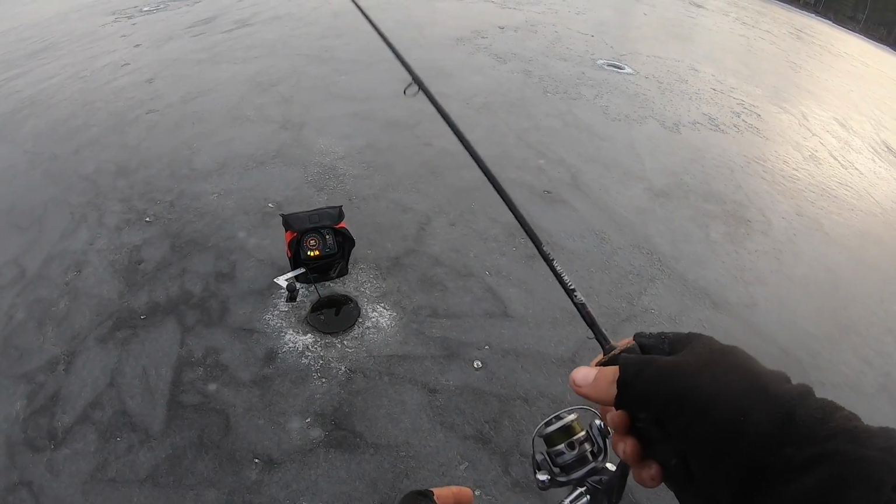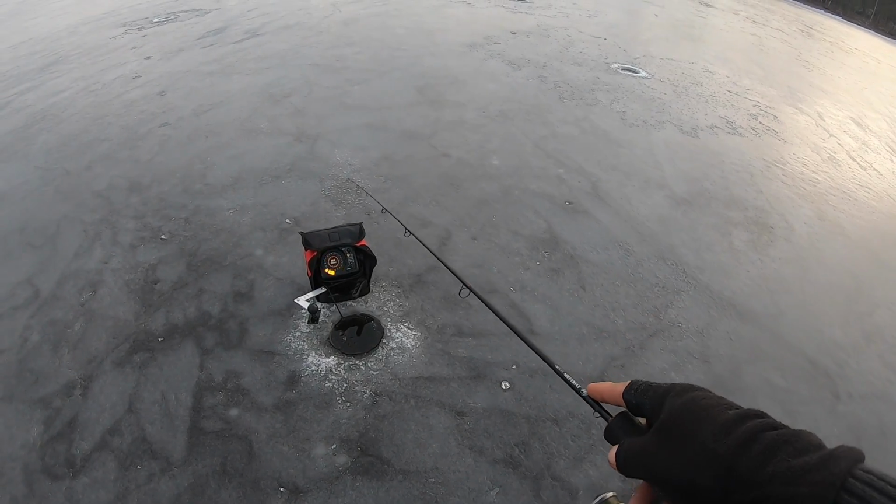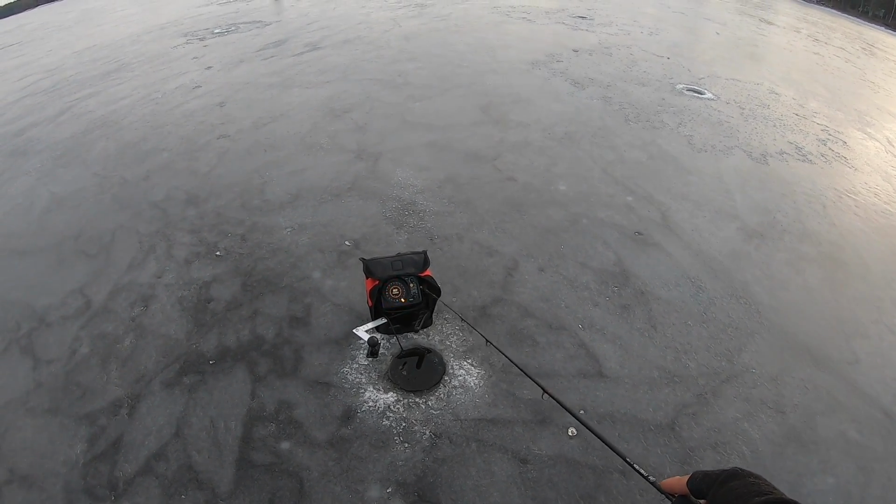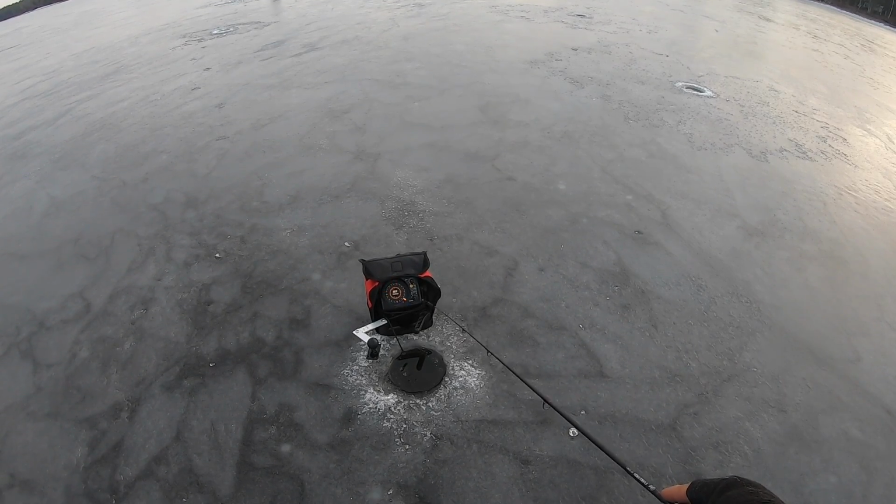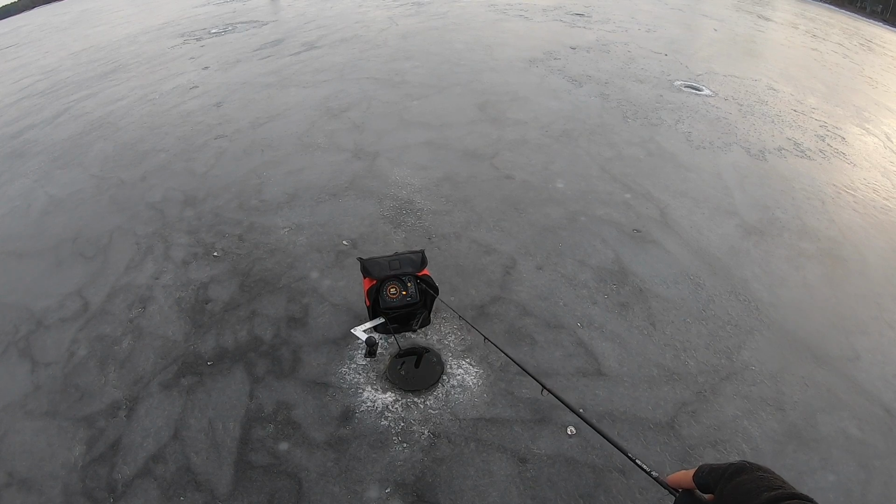You could probably sit out here and just catch hundreds of fish throughout the course of a day, but just a good time. And look at this, I'm wearing jeans. I'm not even wearing my bibs out here today. That is how ridiculously hot it is. I have no idea when winter's gonna show up, but we do need some cold weather here to get some ice on some other bodies of water, that is for sure.